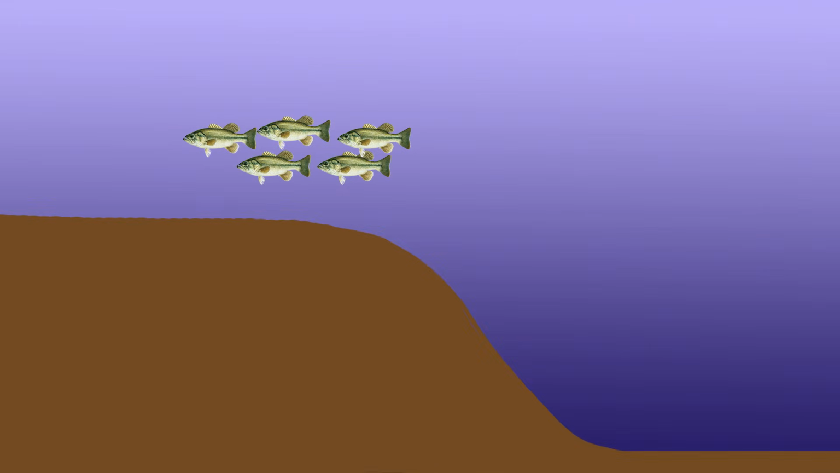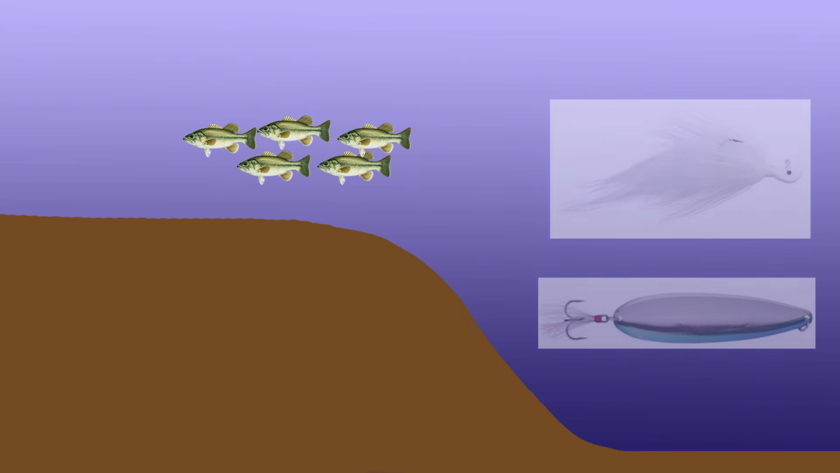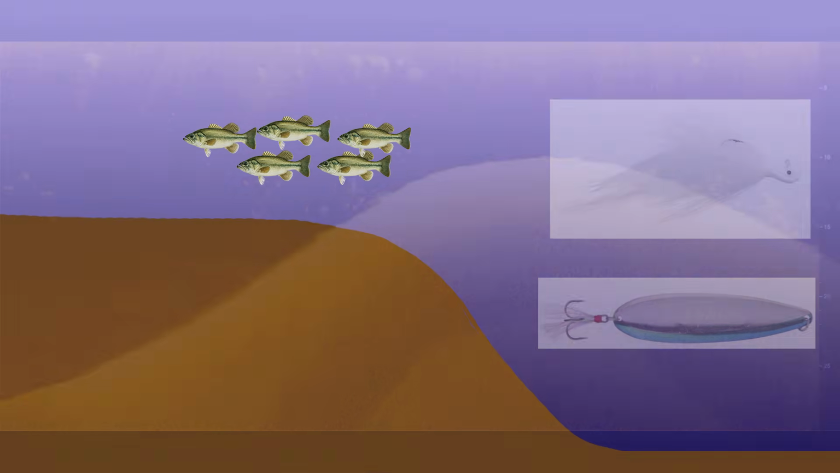So another way that bass will relate to ledges is that they'll be on top of the ledge, but they'll suspend 4 to 5 feet off the bottom. And they normally do this when there's not a lot of wind or current. Wind and current will get the water moving, and it will push these fish closer to the bottom and make them a lot easier to catch, and they'll feed a lot more aggressively. But when there's not much current, not much wind, the fish will suspend right over the top of that ledge, and they're a lot harder to catch, and you have to use different baits like a flutter spoon and a hair jig to get them to bite.